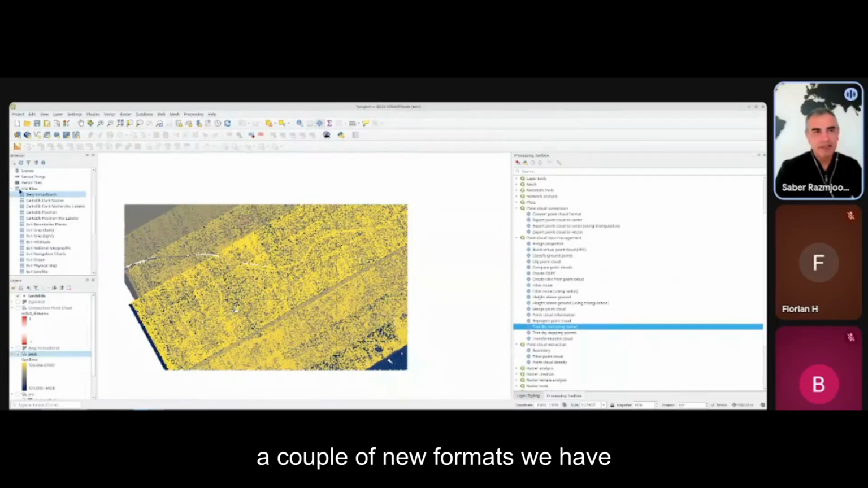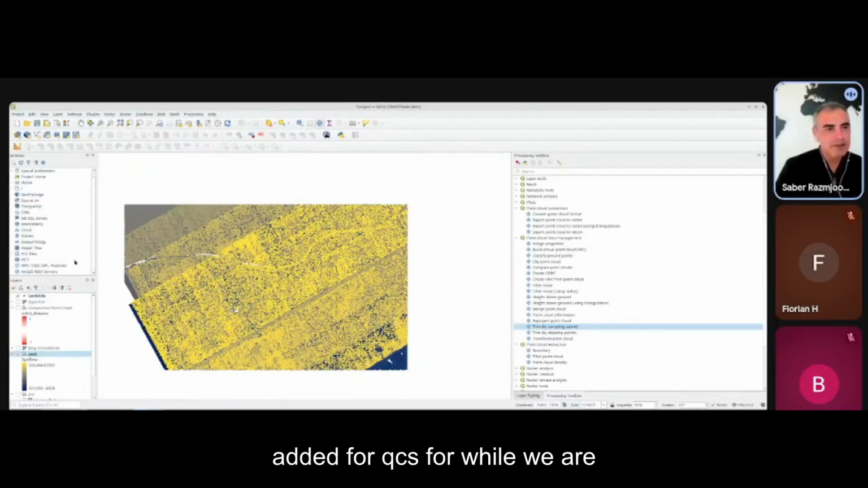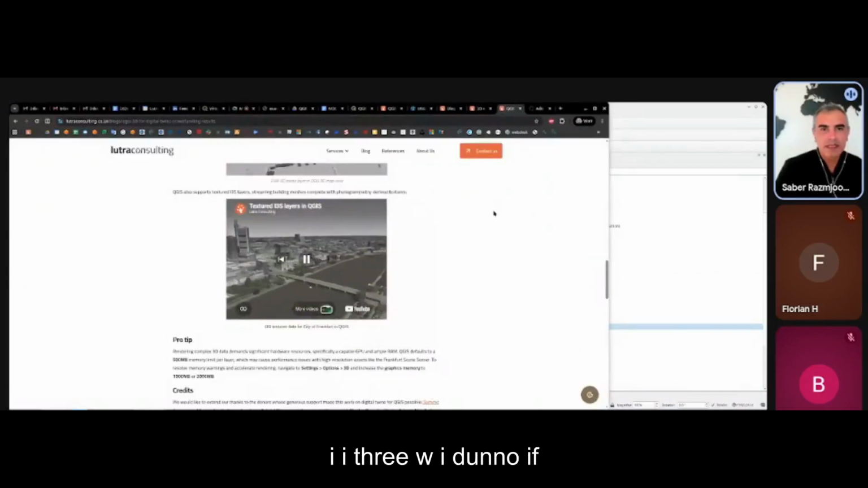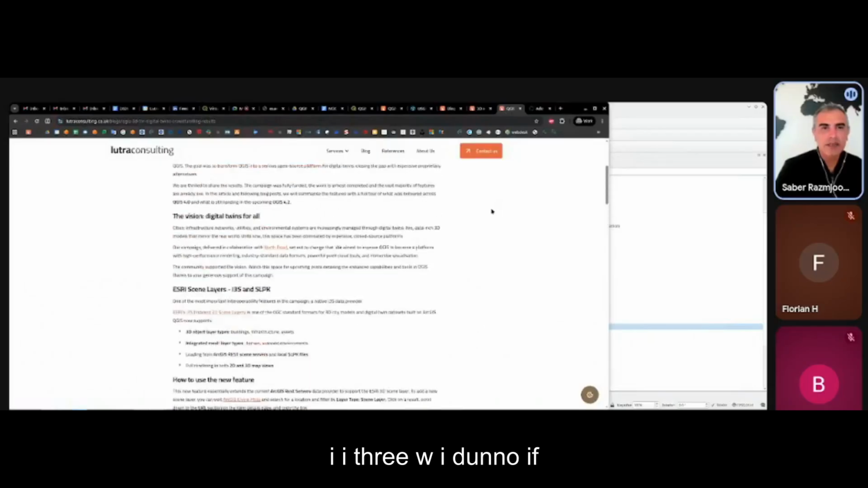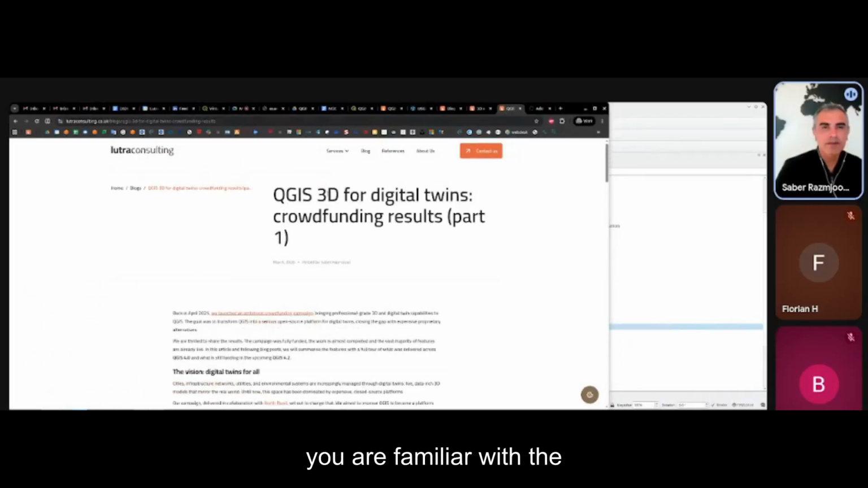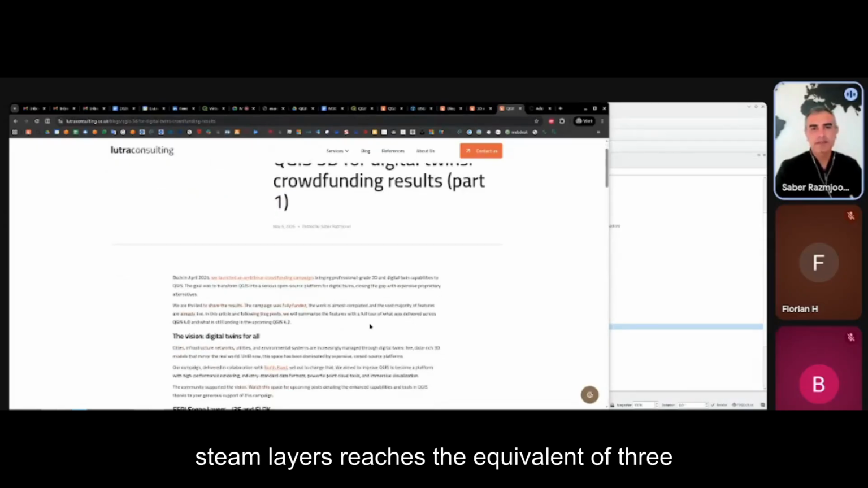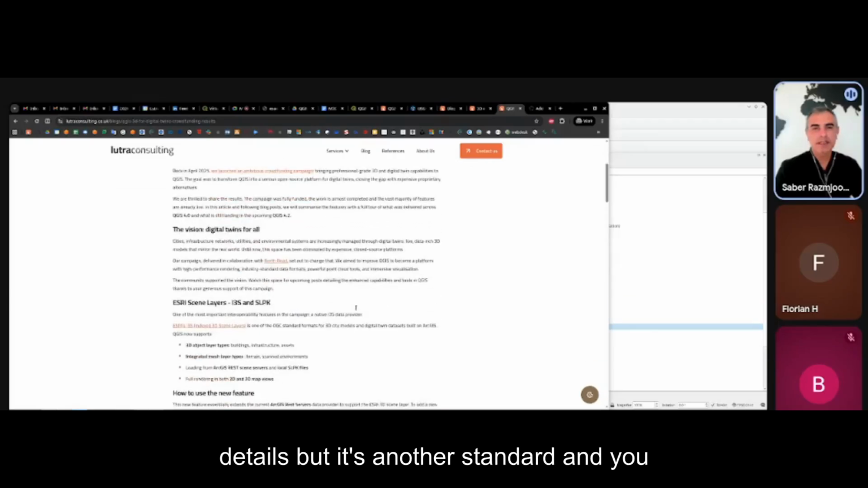A couple of new formats we have added for QGIS 4 while we are here. It's the I3S. I don't know if you are familiar with Esri scene layers, which is equivalent of 3D tiles, but it's another standard.